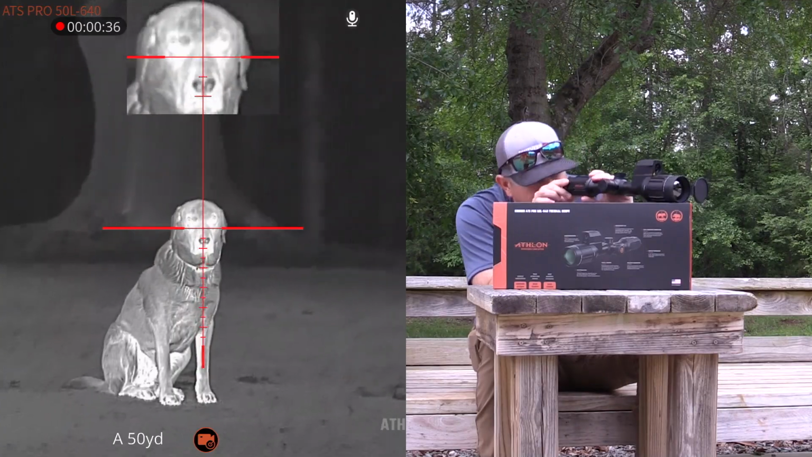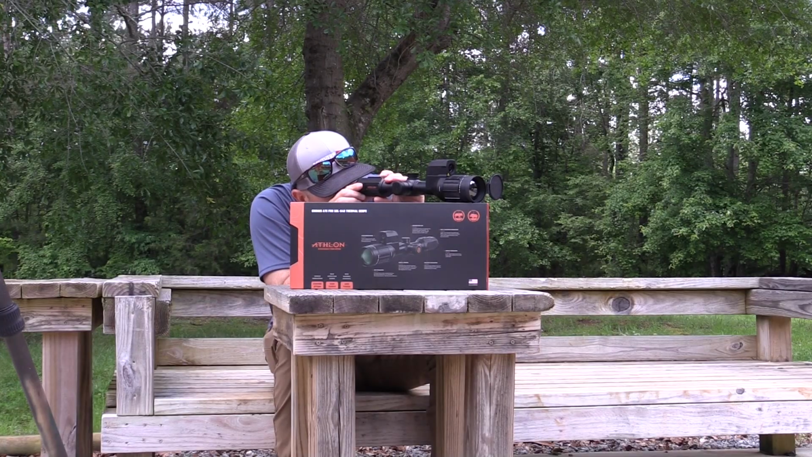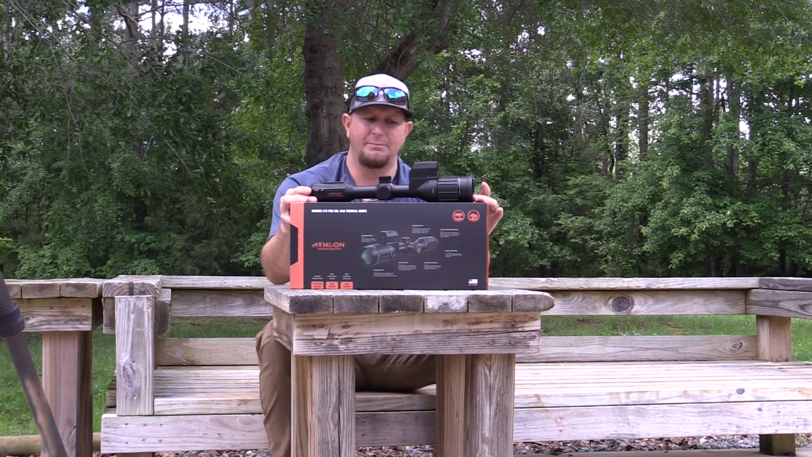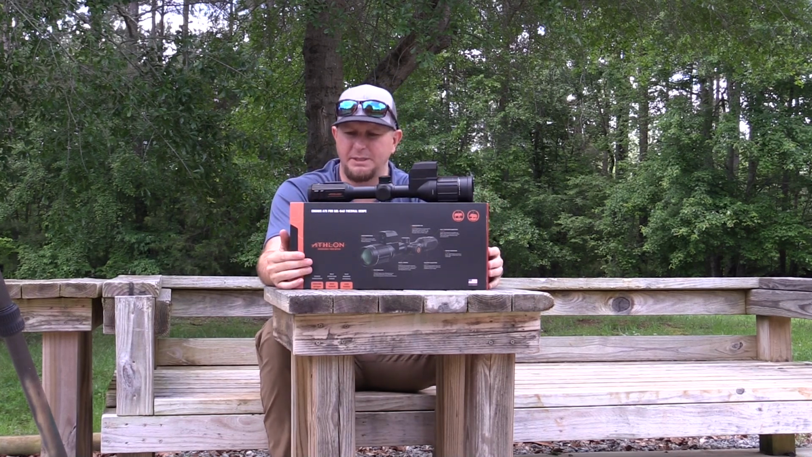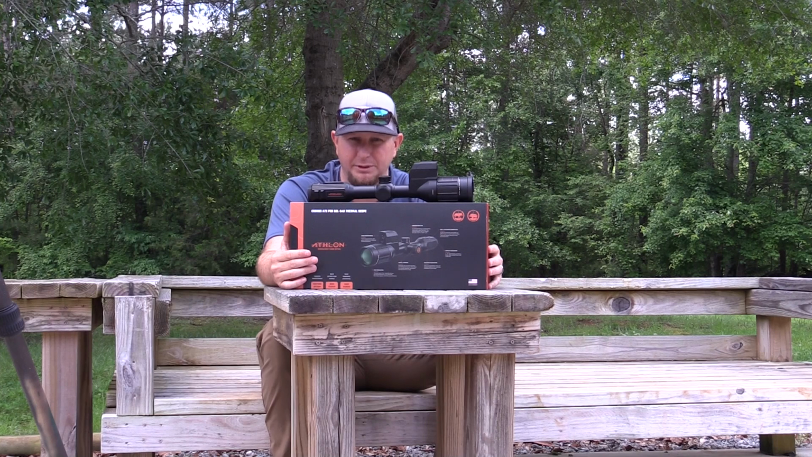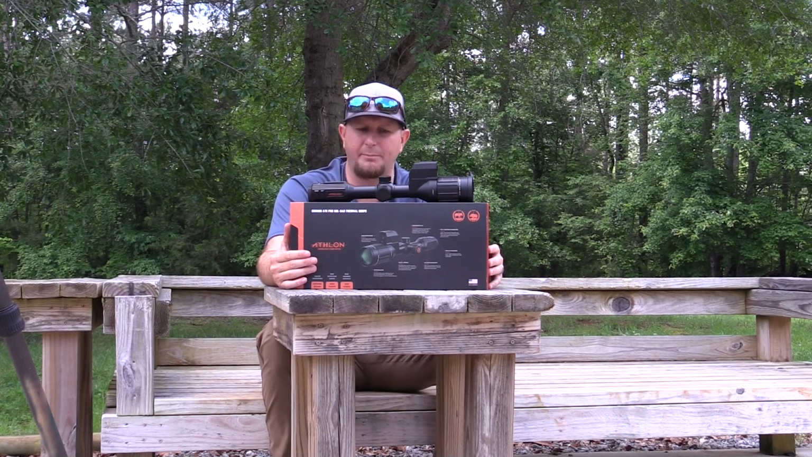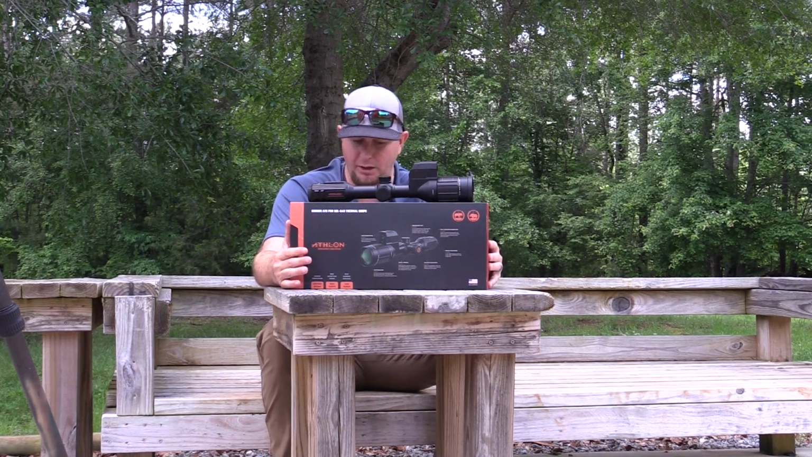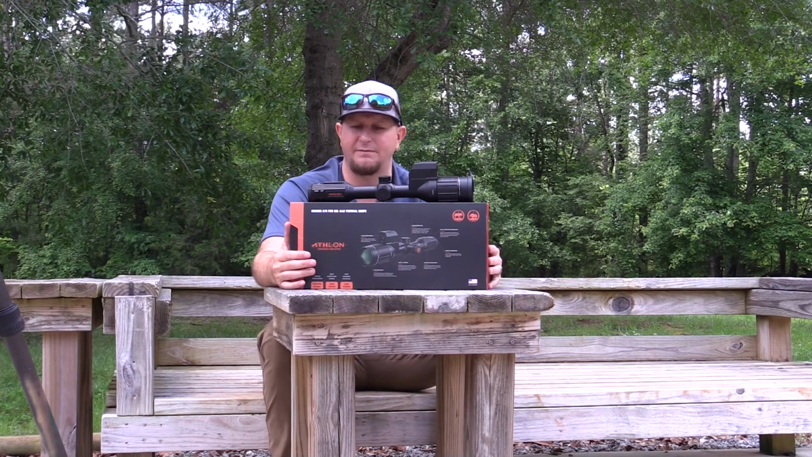That right there, guys, is going to be a very easy, quick, hopefully brief rundown of how to get into the main menu settings, how to make some adjustments, and overall how to access and use this thermal scope. So far I've been really pleased with this 640 resolution Athlon scope. It's a very budget friendly optic for what you get with this scope in comparison to a lot of the other scopes on the market that have the exact same features.